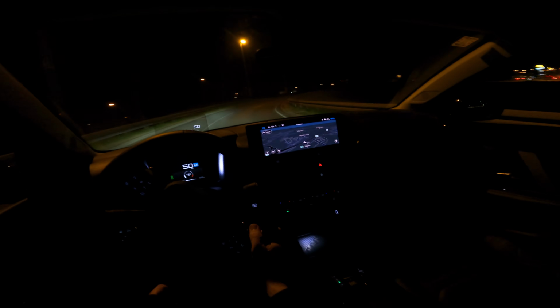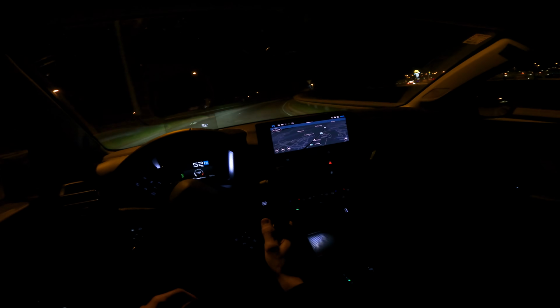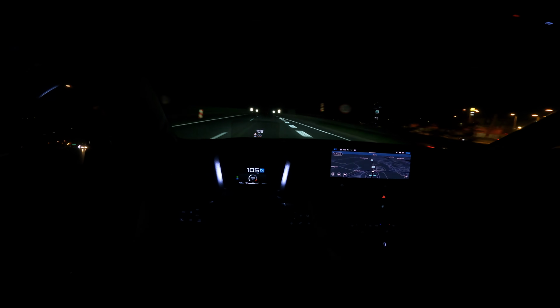Now these are called, I believe, FSD, frequency sound dampening, so that they're not only comfortable, they project less noise from the road into the cabin.